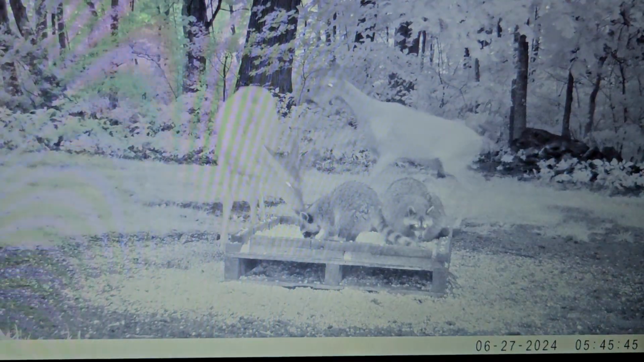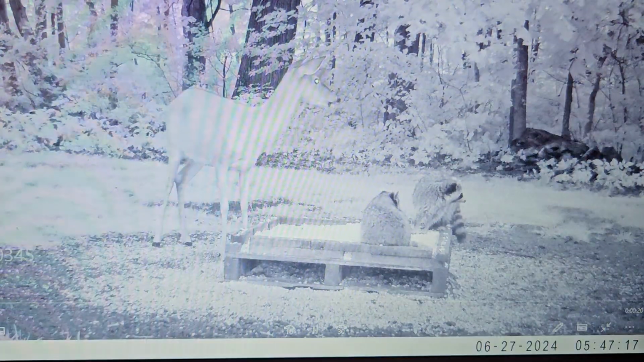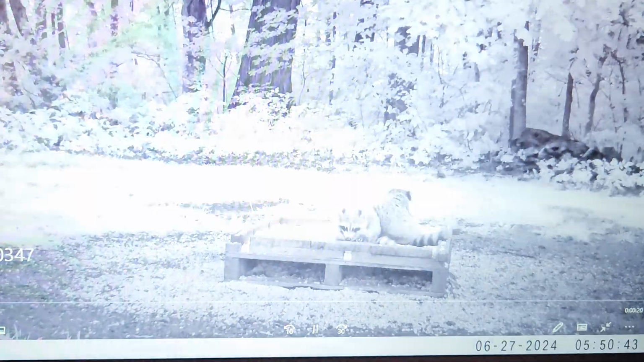Well, the way I can fast forward to it, so I can show you Tyson on daylight, trying to get to it. Alright, in the morning, 5:44 in the morning. Doe showing dominance over that young buck.